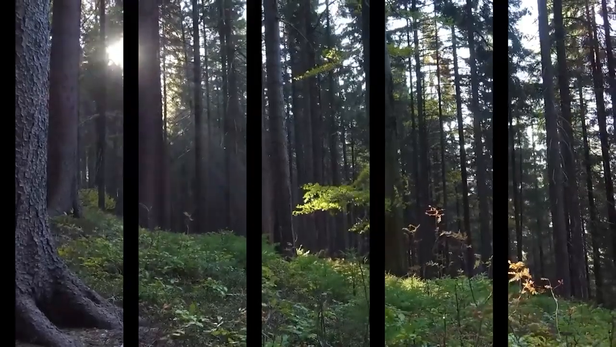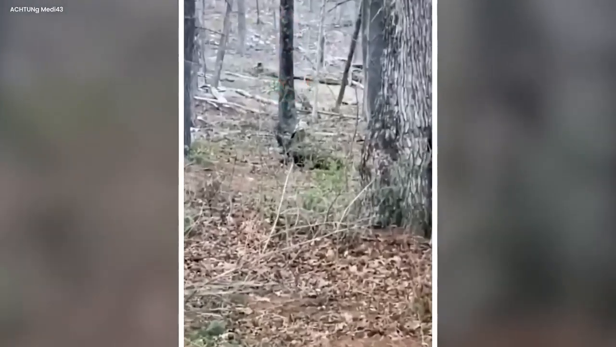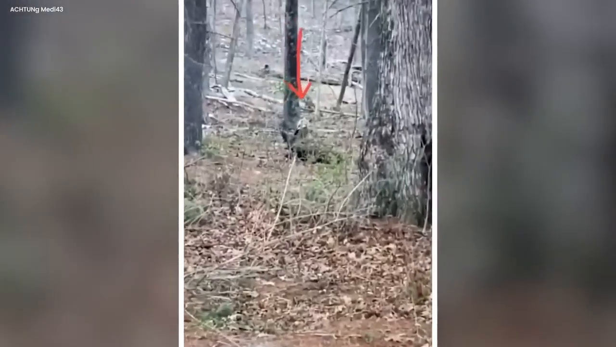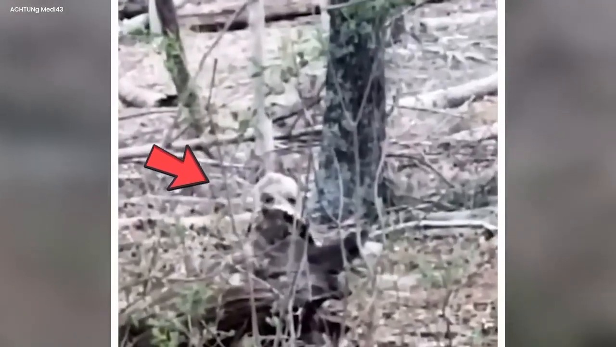A mysterious bird. In the heart of a dense forest, a camera captured a rare and puzzling sight. The recording unveiled a creature unlike any seen before. It stood concealed behind the sturdy trunk of a tree, shrouded in an air of mystery. This enigmatic being, though resembling a bird, held an eerie quality that defied the norms of nature.